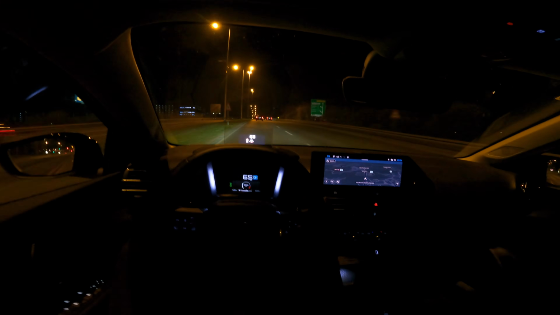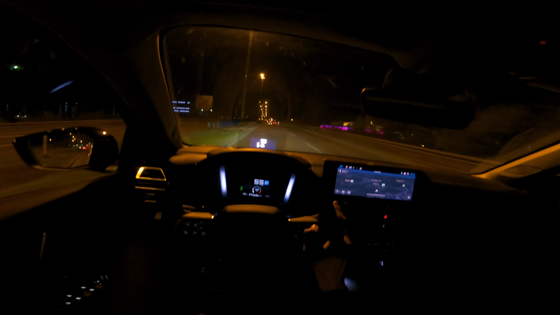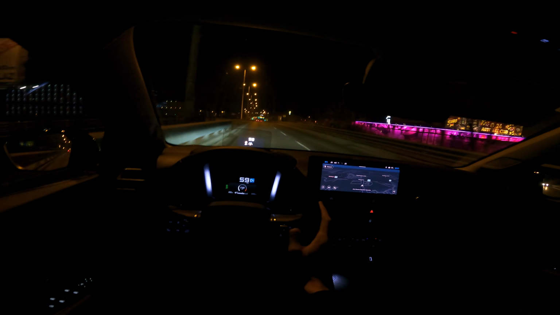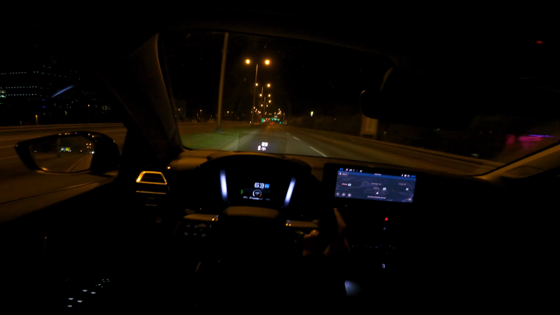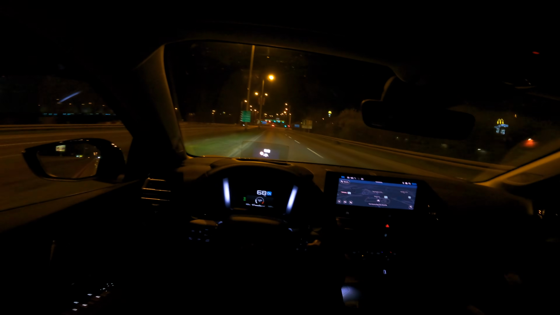Now, speed bumps and potholes. Okay, this is a really big one. I'm gonna hit it purposely. Ouch, I felt that. This one's a bit smaller. This one's okay. Also deep, but the other one's really deep. Now, I've mentioned that it's a very comfortable suspension, and it feels like you're driving on a cloud.